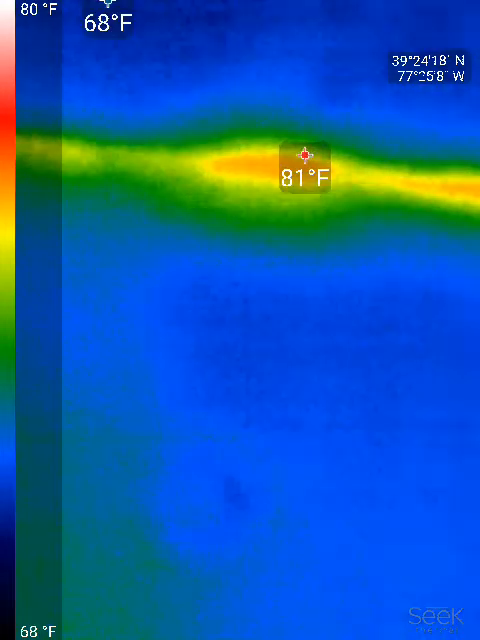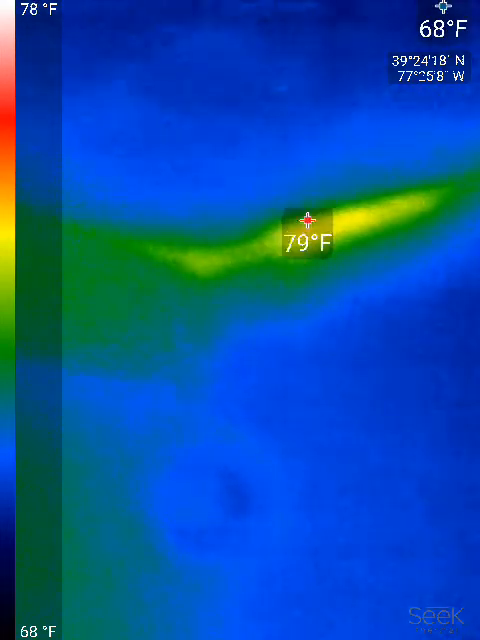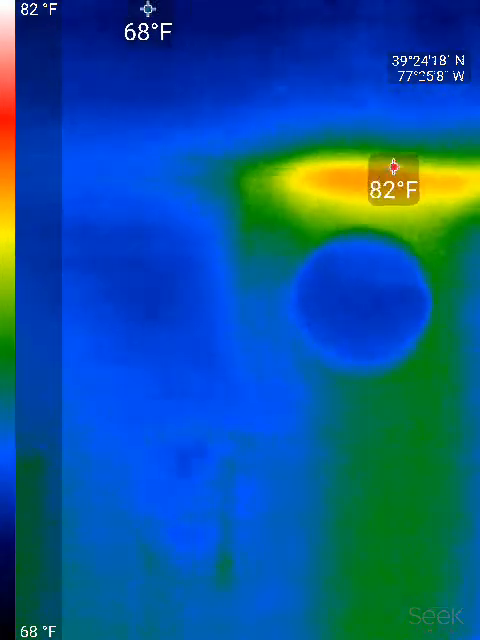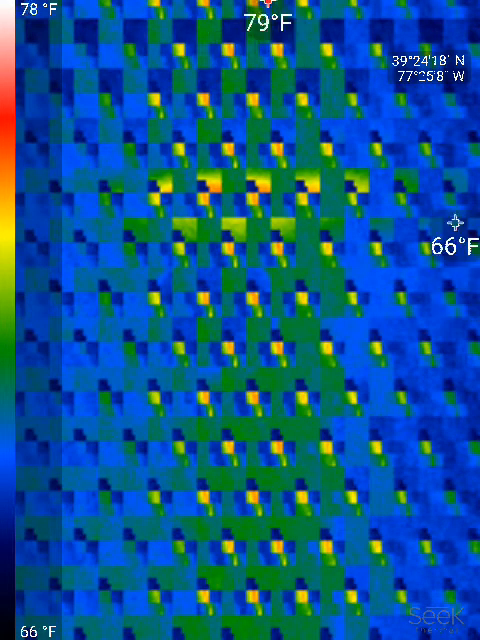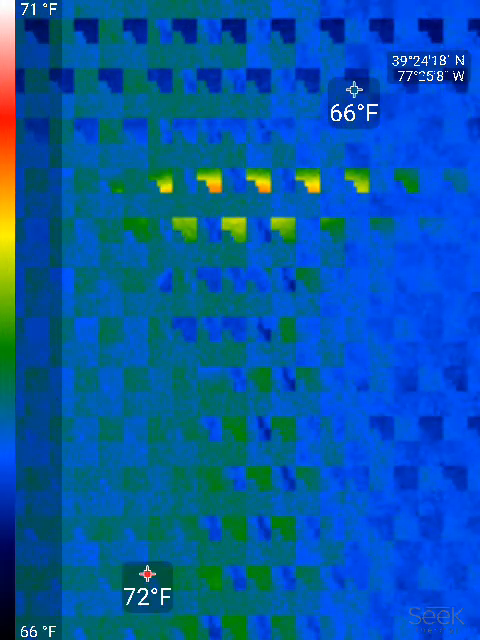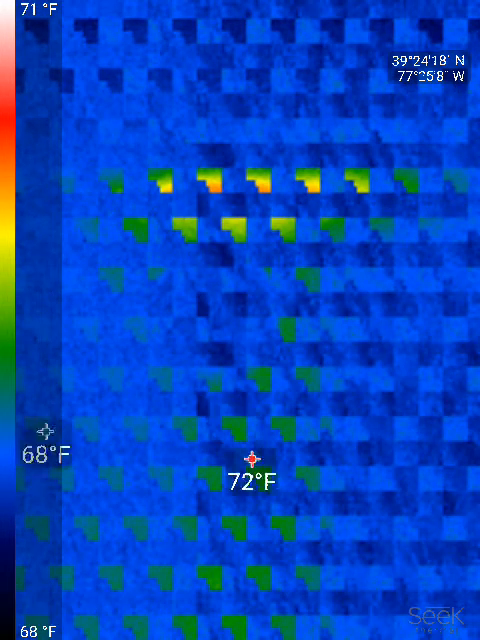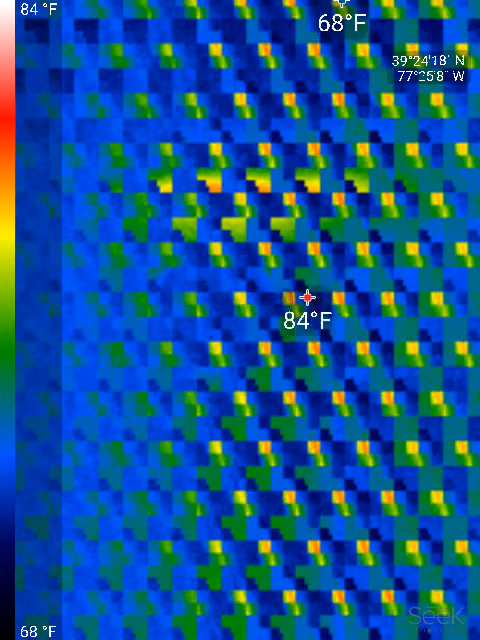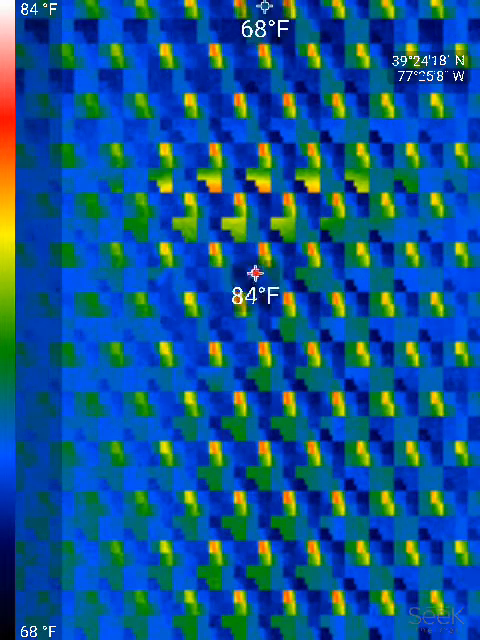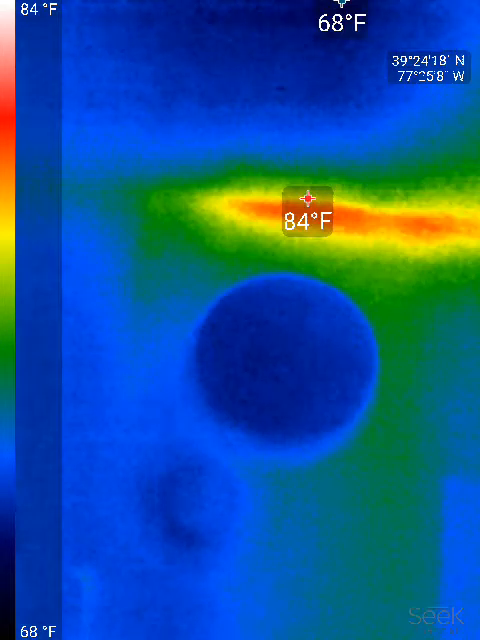So this is an interior wall, and you wouldn't expect your hot spots to be on the interior wall, but that's where they have air leakage up in the attic. At the top of the wall, there's a little gap where the drywall comes up, and anytime you have an outlet or anything like that, like this wall here, I don't know if we can see it on thermal, but there is a light switch. And move up the wall, there's a smoke detector, and then up above where the light switch is, there's that hot spot.